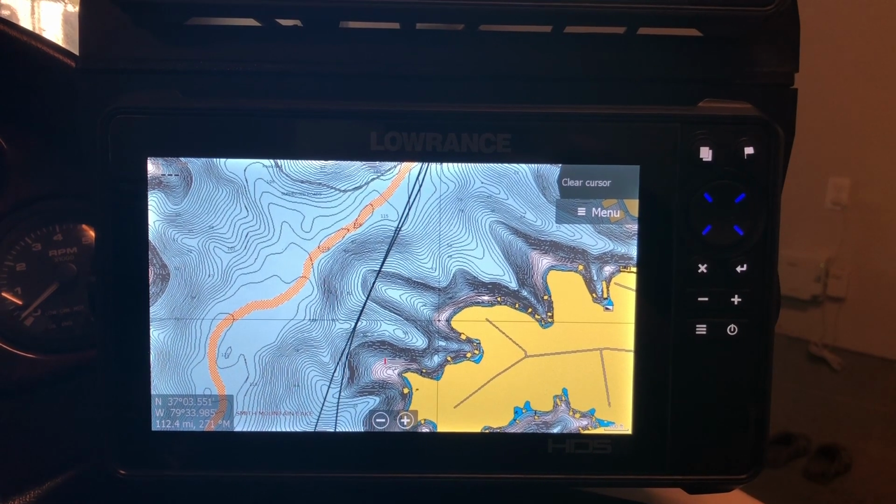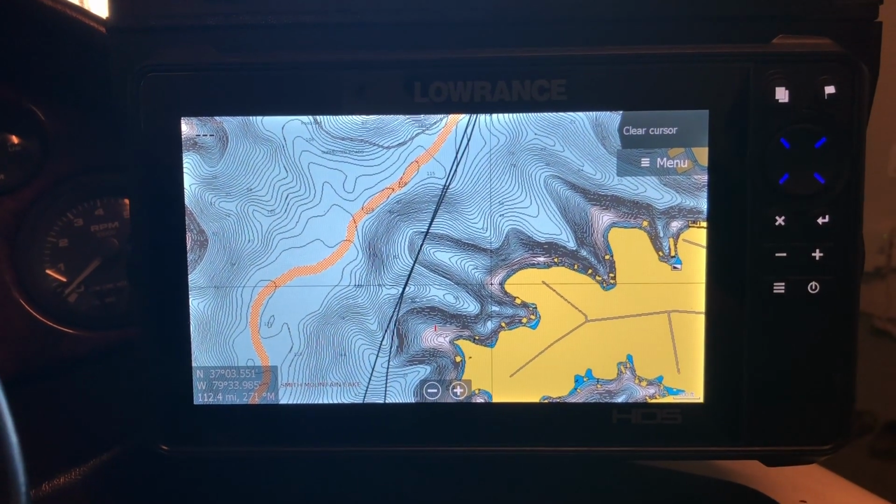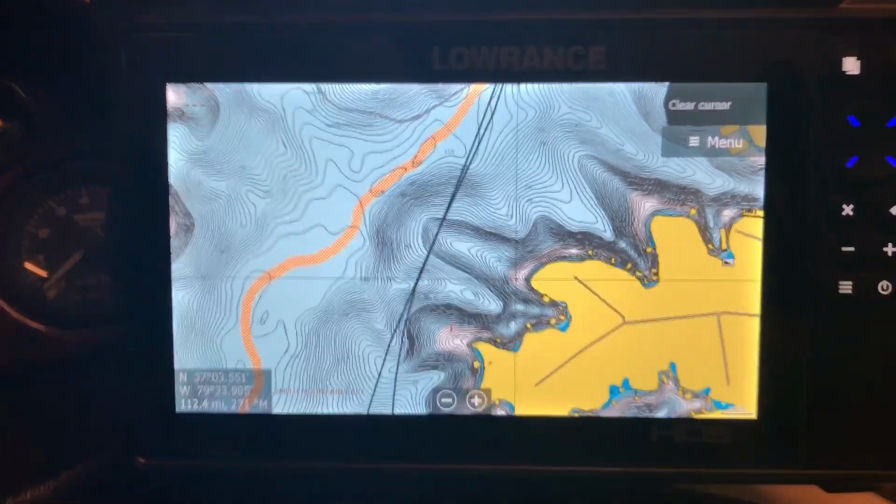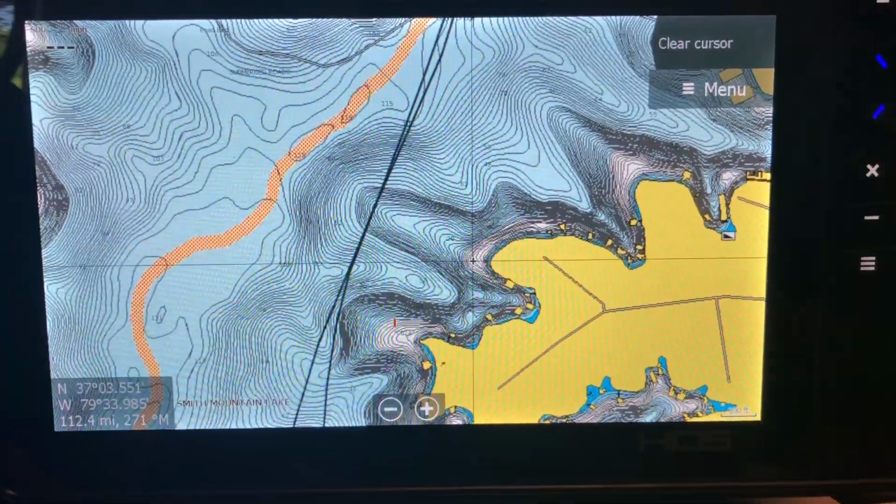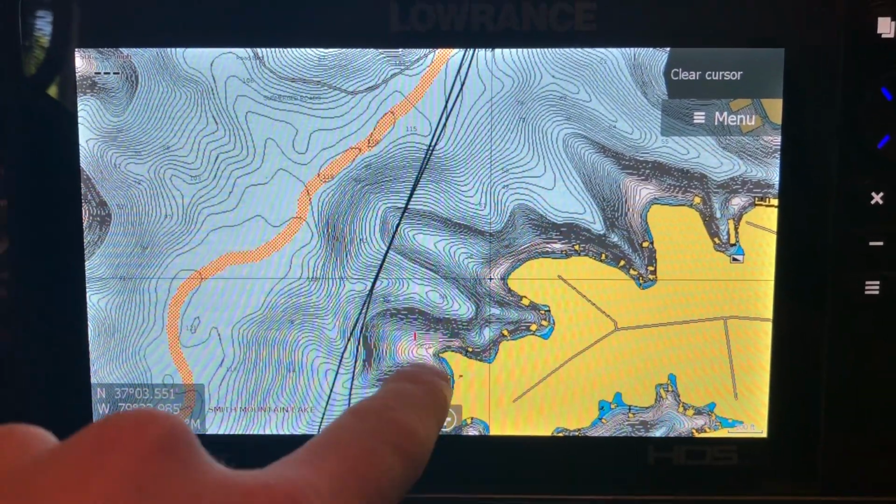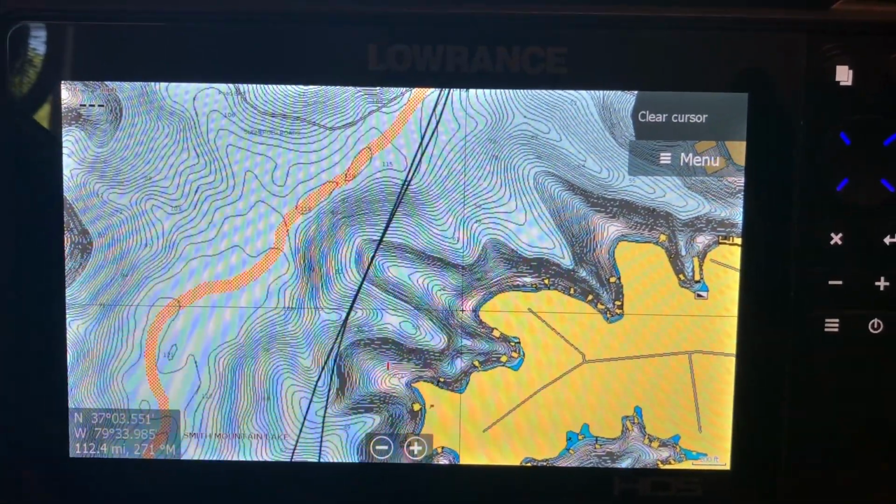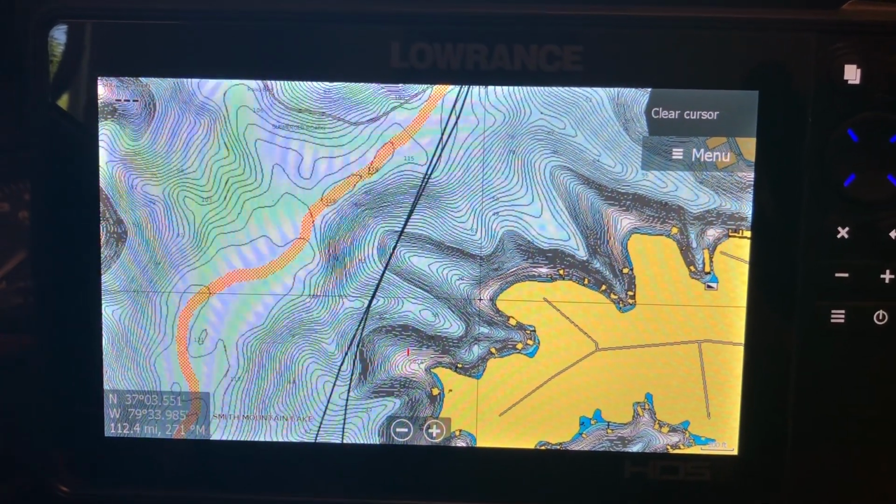So here we are on Smith Mountain Lake. This is a cove that I fish quite a bit. I'm not gonna name it. If you know where it is, then good for you. But as you can see, it's pretty simple. You can see a point that comes out right there, a little flat there with the danger buoy. Navionics does a pretty good job on this lake. It's a very popular lake, so they've got to be really accurate.